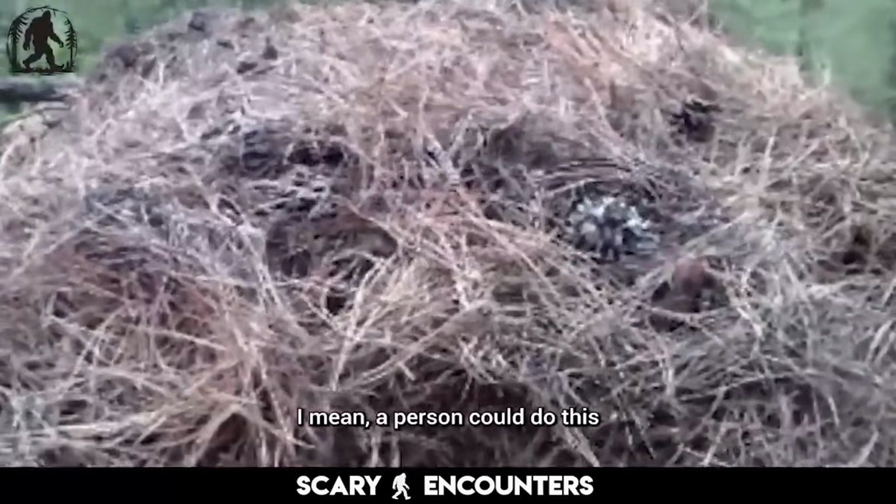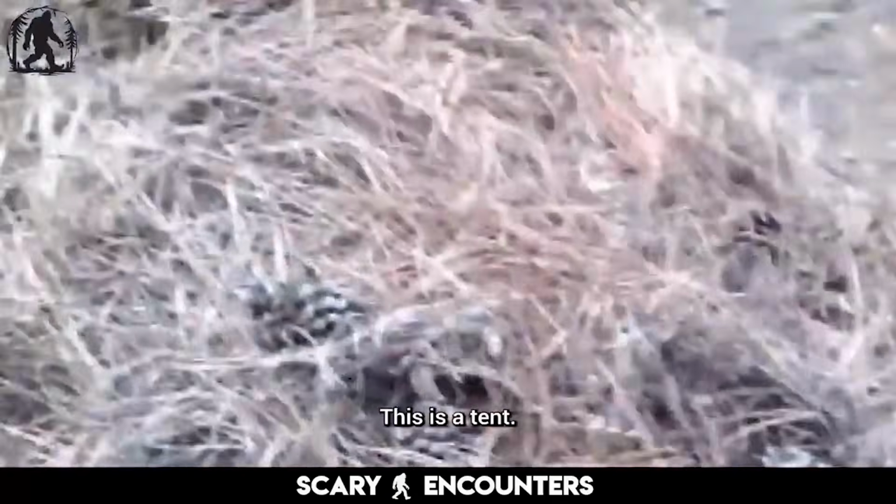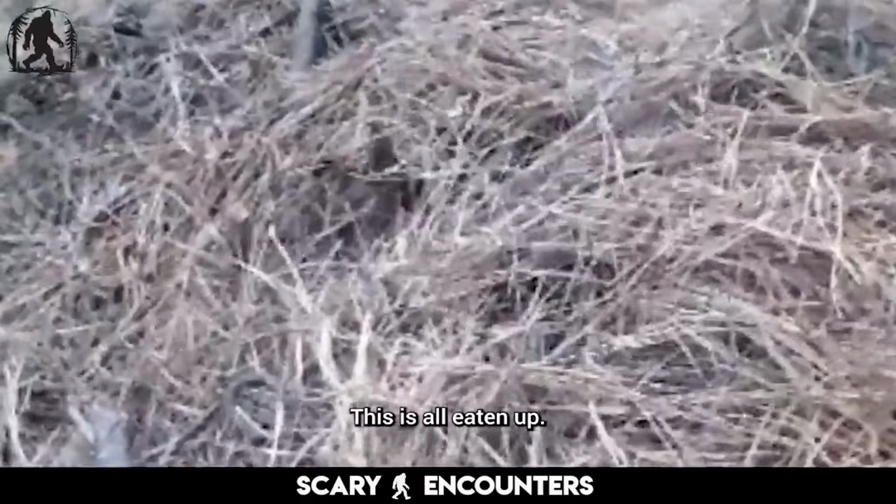Yeah. Well, I mean, a person could do this for a makeshift shelter, but I wouldn't want to sleep with the bugs. This is a lot of effort. Yeah, this is all eaten up. But it's not built like any typical shelter.